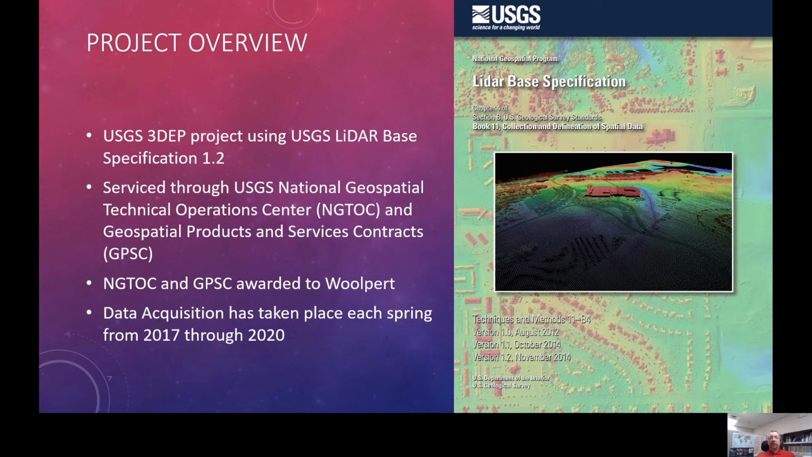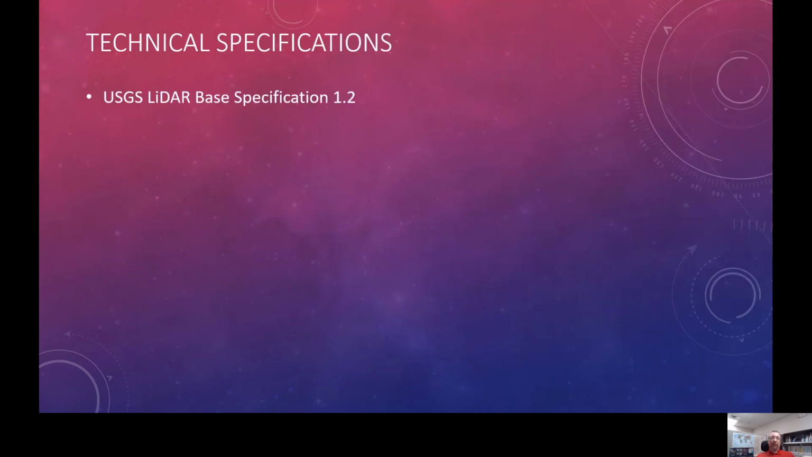So using the GPSC process, USGS awarded this project to Woolpert, and that is for those 89 counties we showed on the previous map. Data acquisition began in 2017 and continued each spring since then. Weather delays have extended the original timeline of the project from 2019 to 2020.